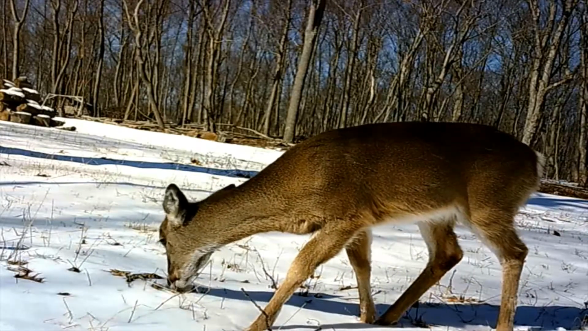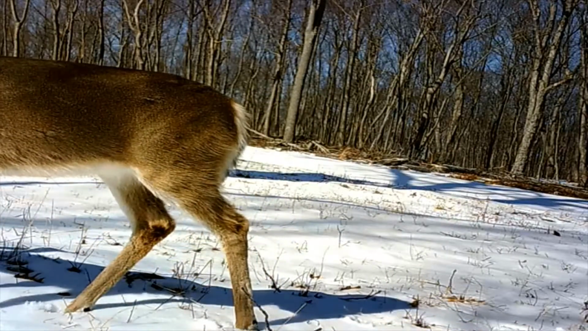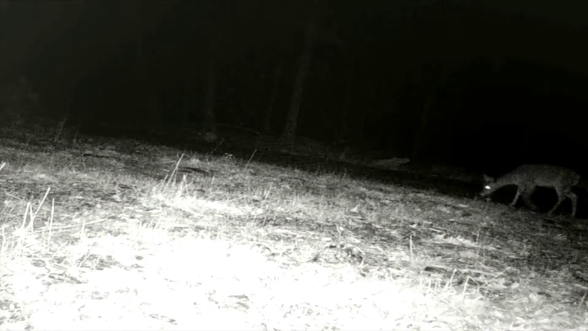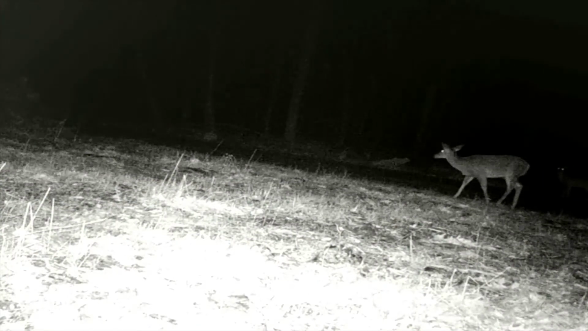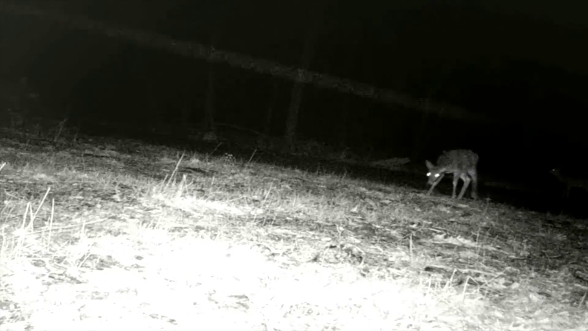We got some deer this week, or these last 2 weeks. We got a few rabbits and squirrels. Our gray fox made an appearance. And we also got a stray cat still wandering around.